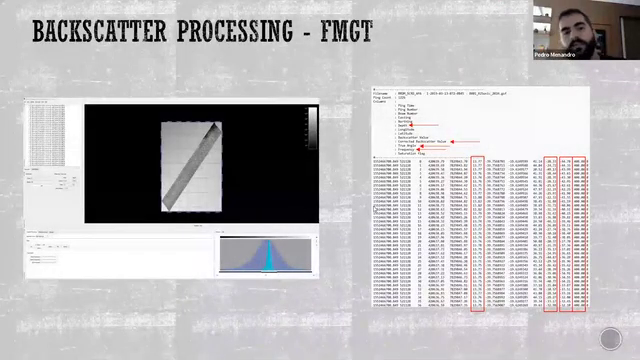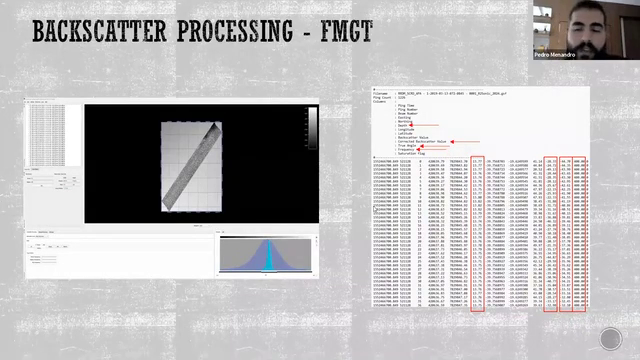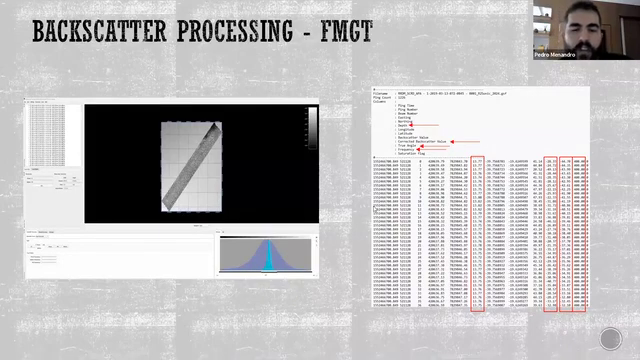And here, just to show the processing that I basically carried out during my PhD research, I used the FMGT software. The processing is basically the correction of acquisition parameters, frequency filtering, and the creation of mosaics. Besides, you can also output a text file with important information, for example, incident angle, corrected backscatter value, frequency, and depth. And from this file, you can open many possibilities of analysis.